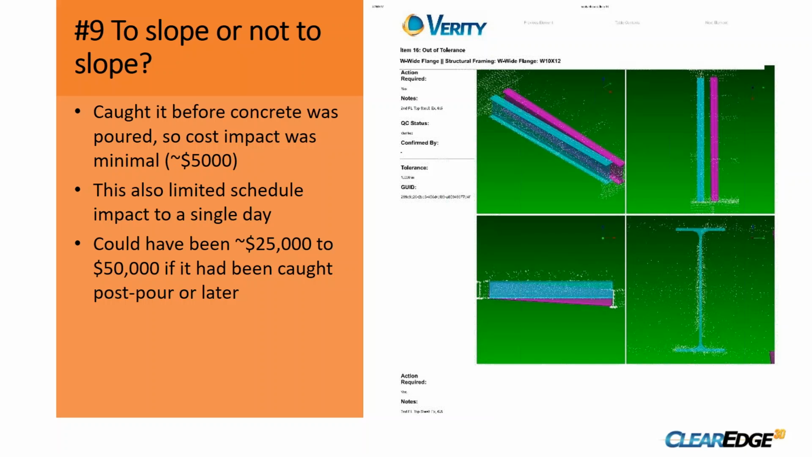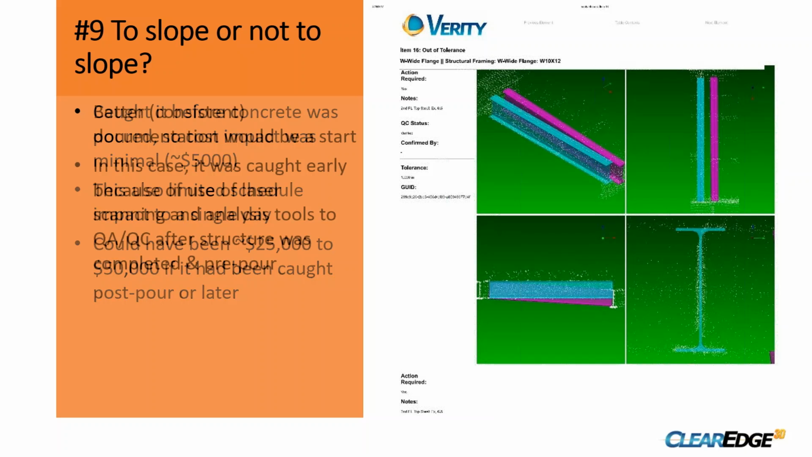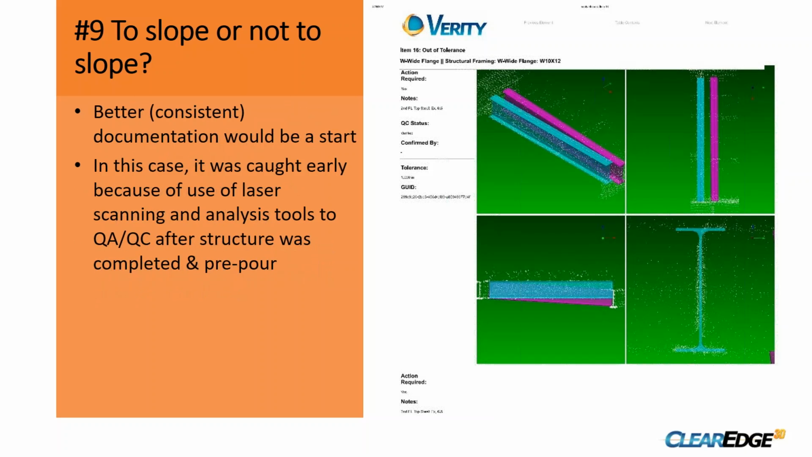The project team was saying that if they had found out about this 2 days later, it would probably have been a $25,000 to $50,000 cost to fix. So this one I thought was really interesting because it illustrates how critical timing is when it comes to finding issues. The difference of 2 days can increase the cost by an order of magnitude. So this one was kind of a fun one.